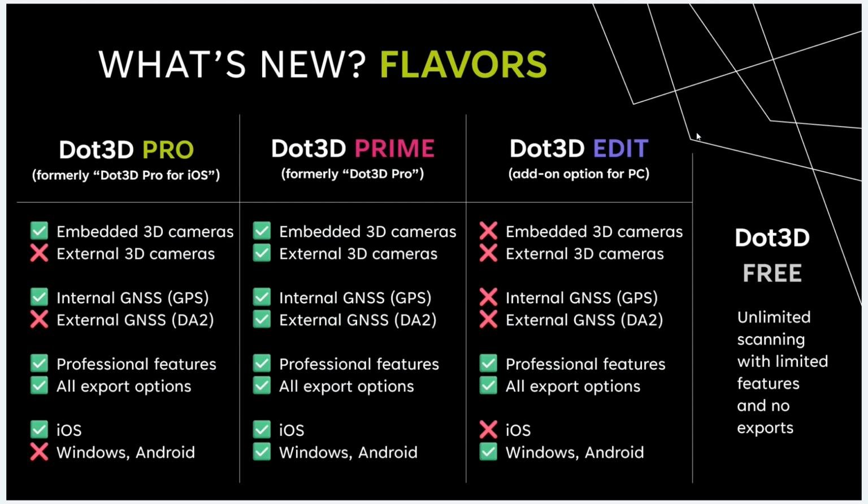So Dot3D PRIME, as you see here, green check boxes all the way down, is the complete package universal solution that will work with virtually any of our supported platforms. So this is the solution you'll be utilizing today if you're operating on a Windows or an Android device, because you do need to attach external hardware there. Or if you're operating on an iOS device and you want to mount your phone to a GNSS receiver, as we'll be showing here in some video clips today and talking about extensively, that is also a Prime feature. So simply, if you're utilizing just your phone and not really attaching any external hardware, or just your tablet, then that's where Pro might have you covered.